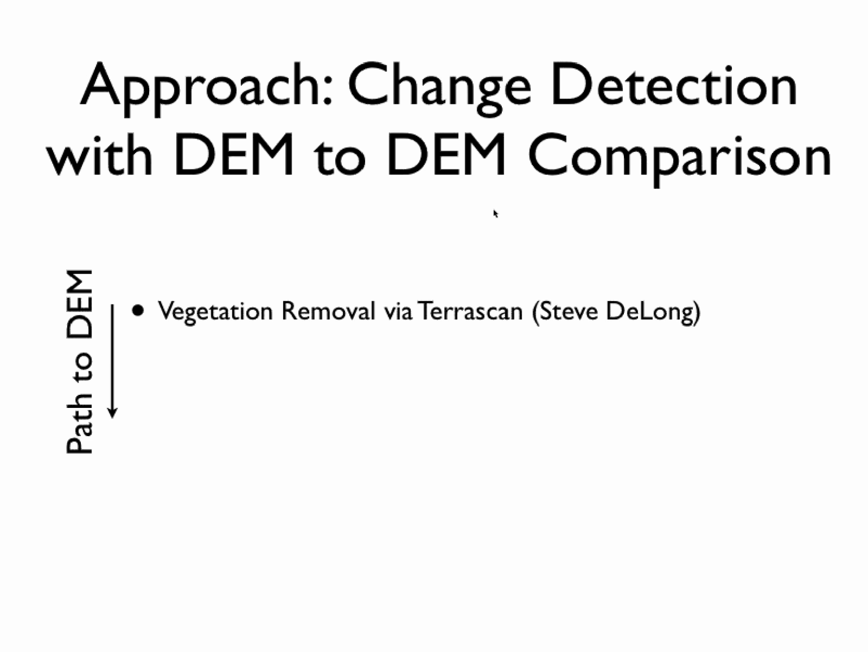To do that, I used TerraScan, which is a software typically used with airborne LiDAR data sets. It's really expensive. It's like $10,000 a year. So it was cheaper for me to fly to Arizona and spend a week there than to get a license. Steve DeLong helped me out with that. Then once I had a point cloud without some of that vegetation, I created a triangular irregular network, and then interpolated that to a digital elevation model.